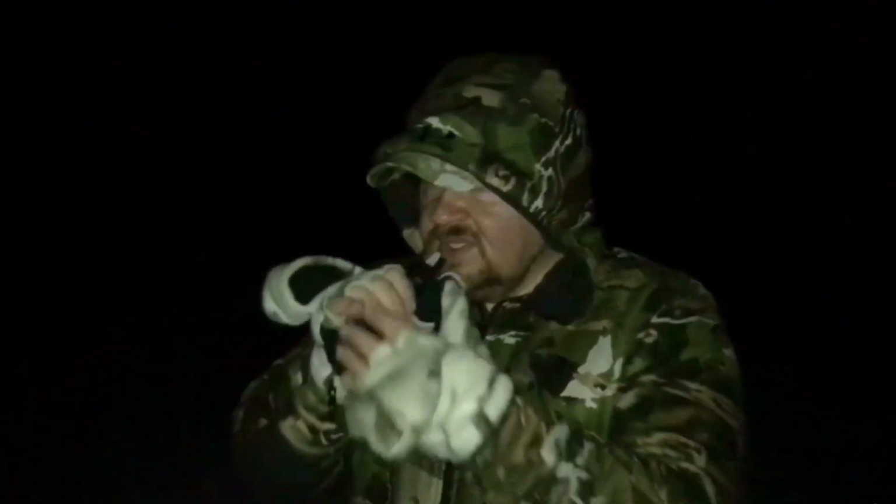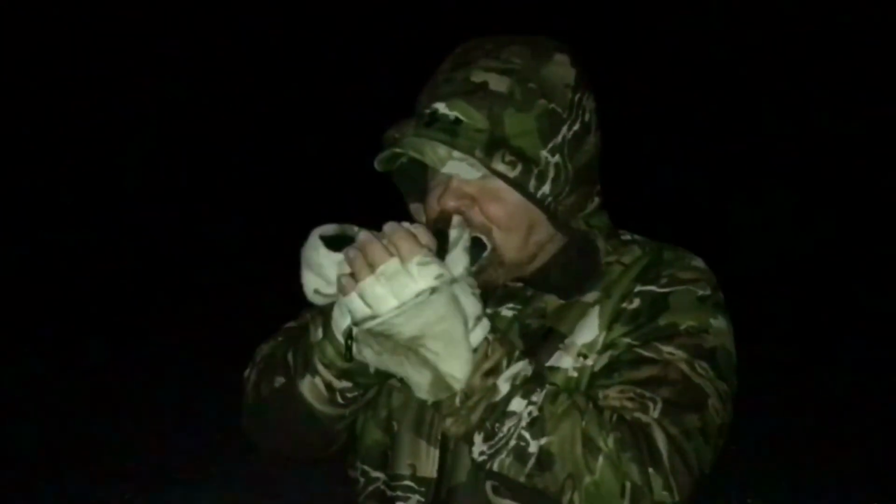Pitch dark out here. I was howling, and Brandon said, I got one here coming hard, to stop him. So sometimes you can use your voice as like a whoa, like that, and stop them. Sometimes you get a little bit more aggressive with these calls. Just go to coyote distress, and they'll buck up on you and stop a lot of times. So that was awesome. Heck of a shot. Let's try to find this other one over here.